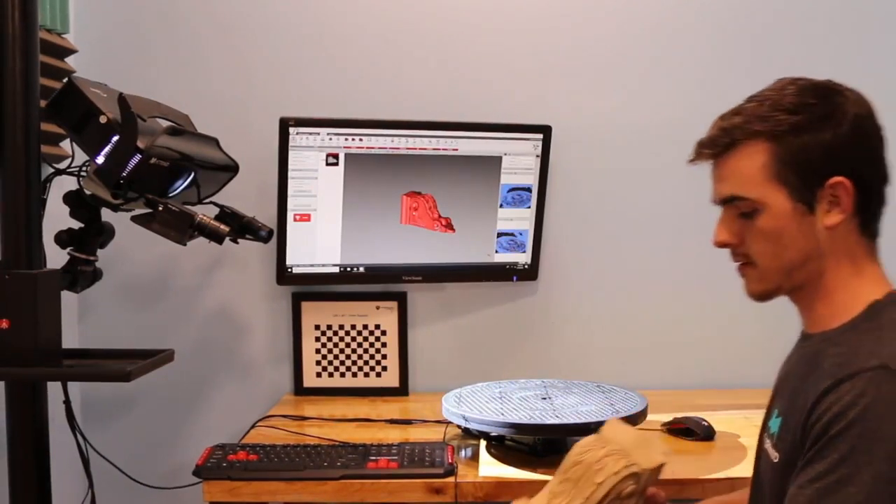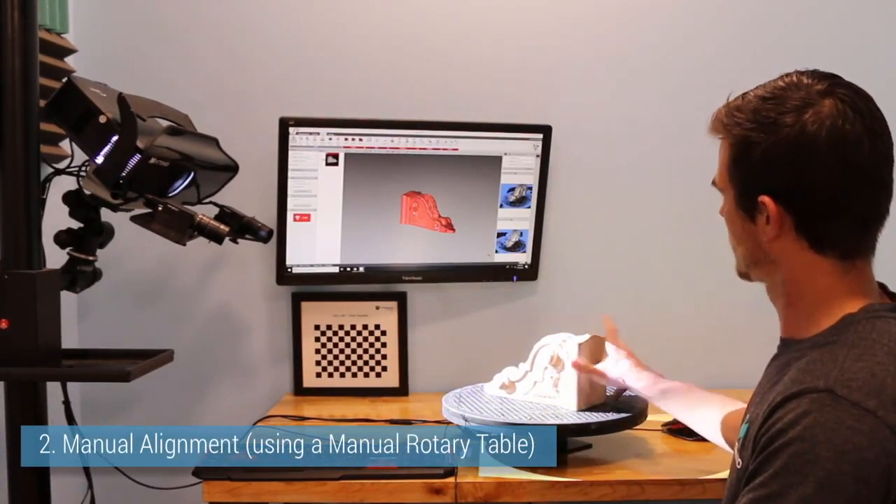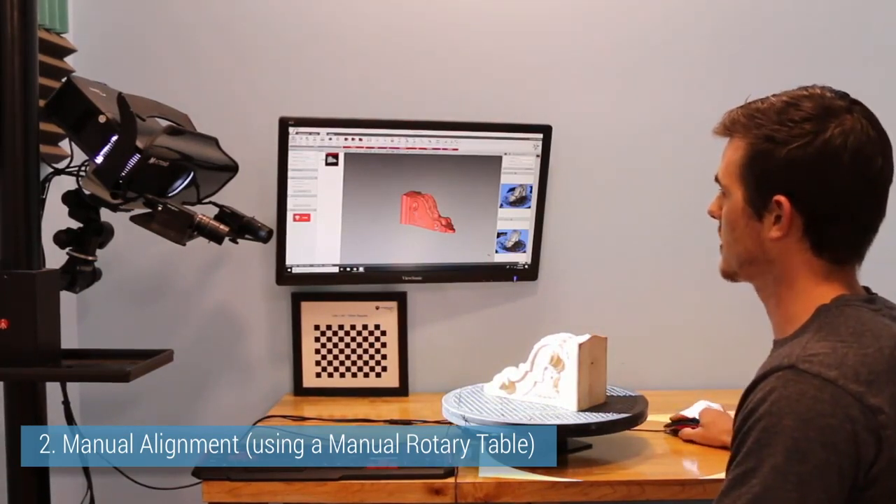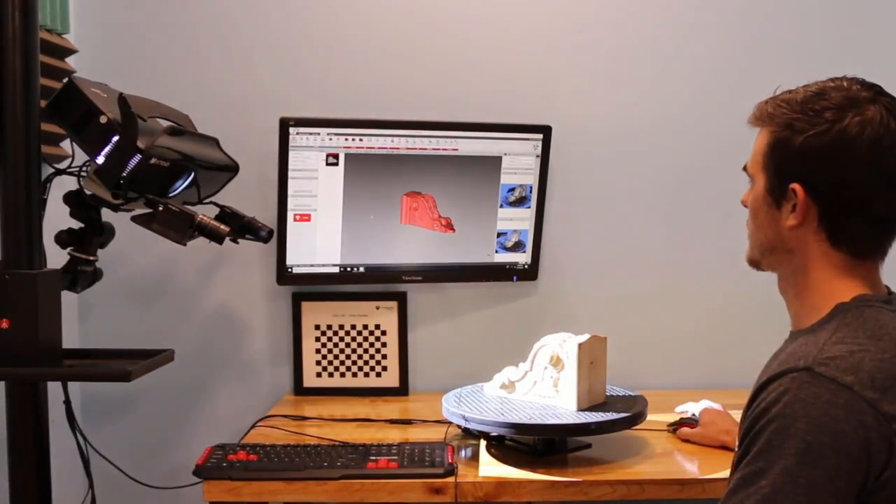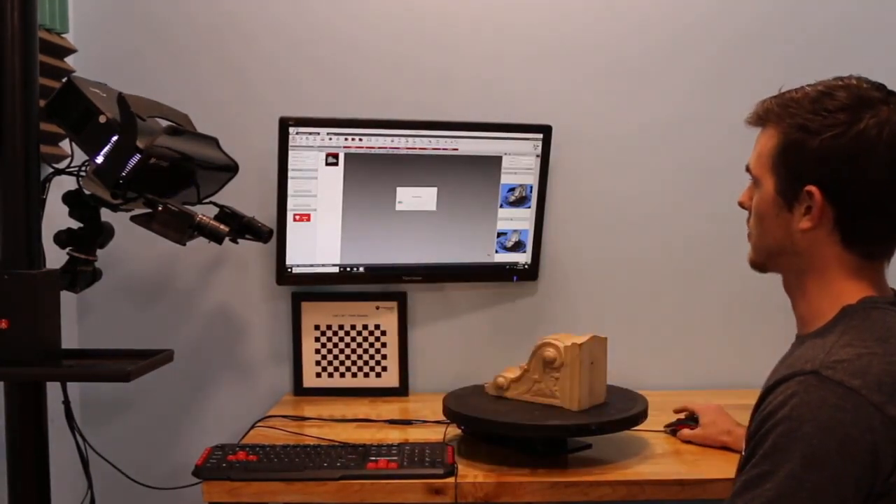So now we'll go into the manual alignment. I will just place my part down on the rotary stage, and we'll move this away. I'll press scan.